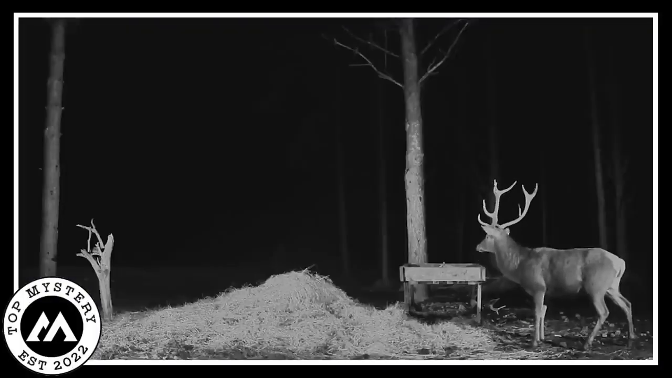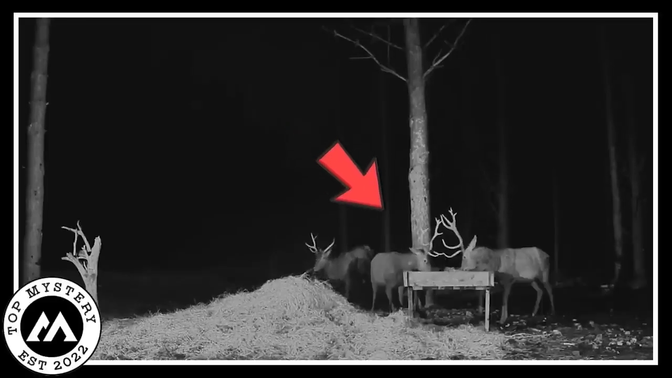Reindeer encounter. Magical scene captured by a secret night camera out in the wild. It's like a Christmas dream come true. So, in the middle of the night, the camera catches not one, not two, but 3 reindeer having a chill feast.